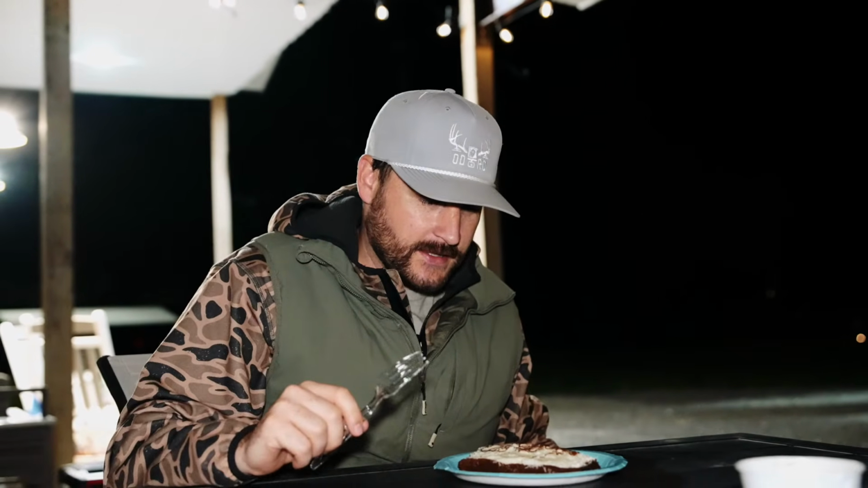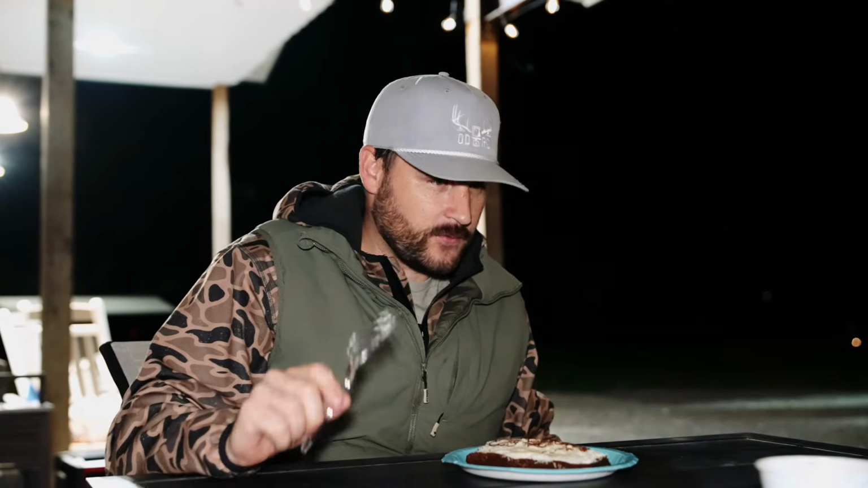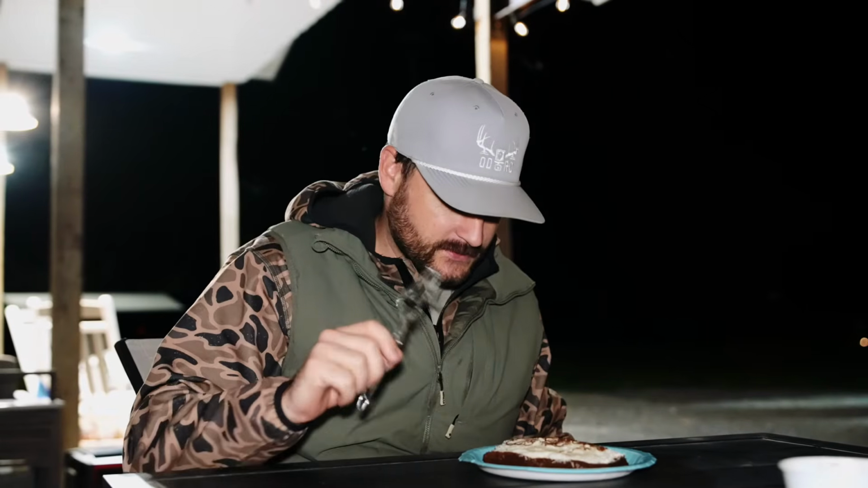These guys sure know how to take care of folks. We came up yesterday. They gave us cake and ice cream. They had steak, shrimp, you name it. We come here tonight, and they say, "Hey, I've got your cake ready." And if you know me, I love cake. That's one thing I'll never turn down is a good old piece of cake.